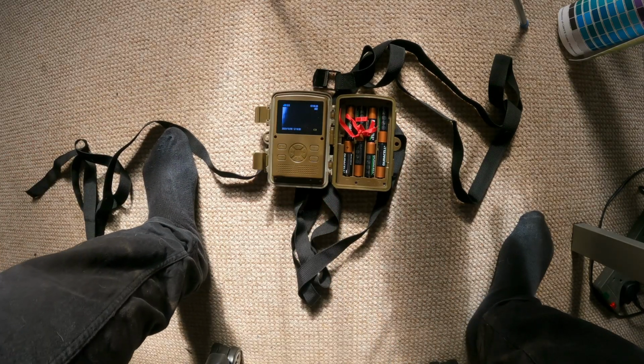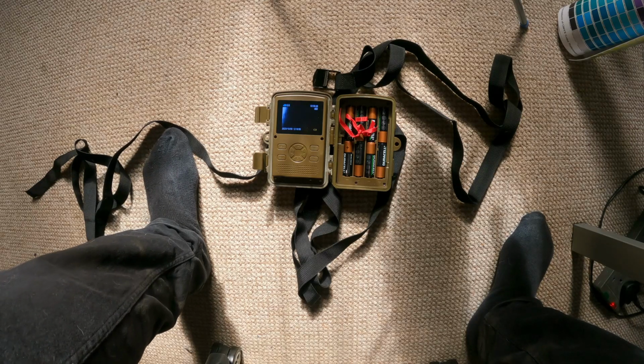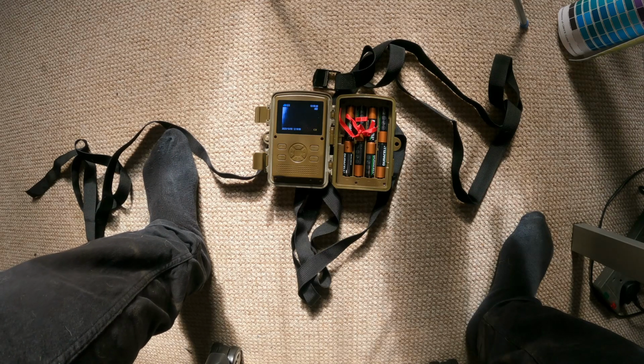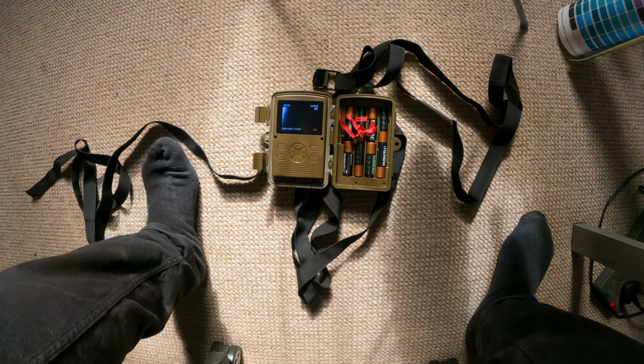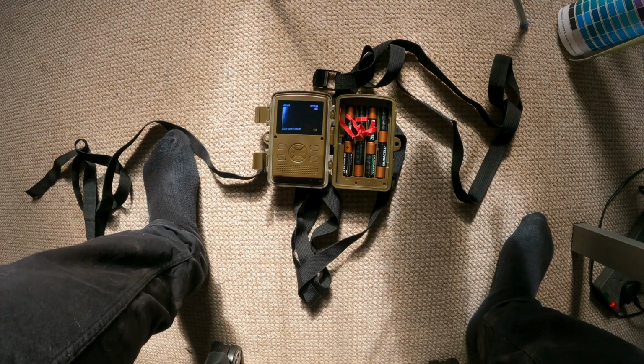Would I buy it again? Yes, I probably would if I wanted a reasonably priced trail cam, at £70. Want to buy it, follow the links below. That allows me to get a little bit of pennies and make a purchase with no extra cost to you.